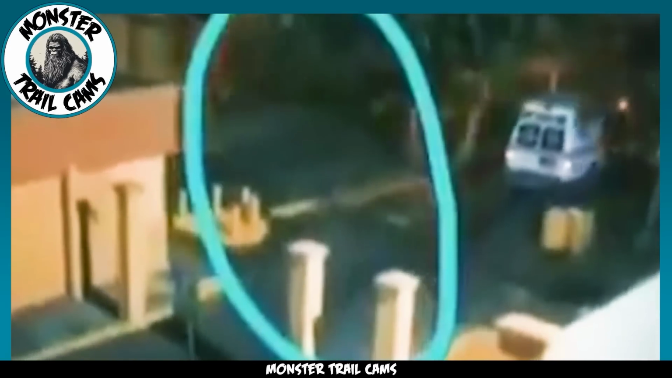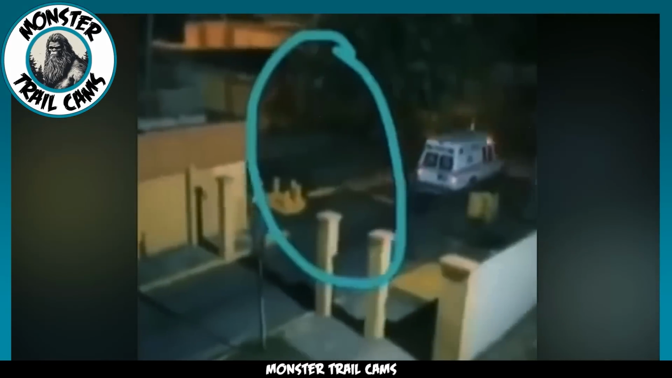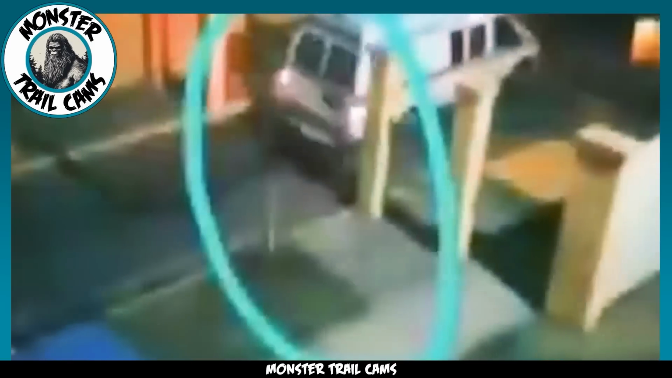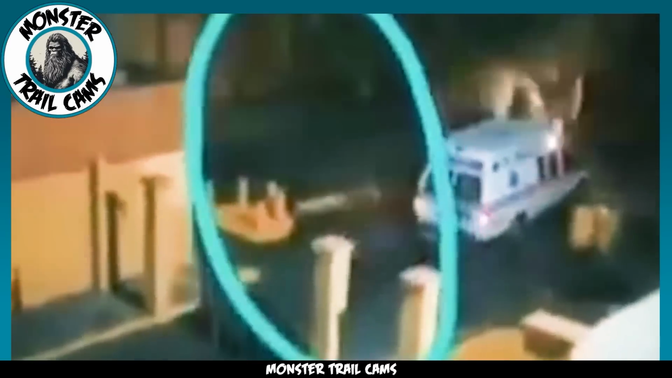It's got people wondering, could this be the spirit of someone who was inside the ambulance? Or on a darker note, could it be some malevolent entity trying to claim the soul of the person inside? What's your take on it?